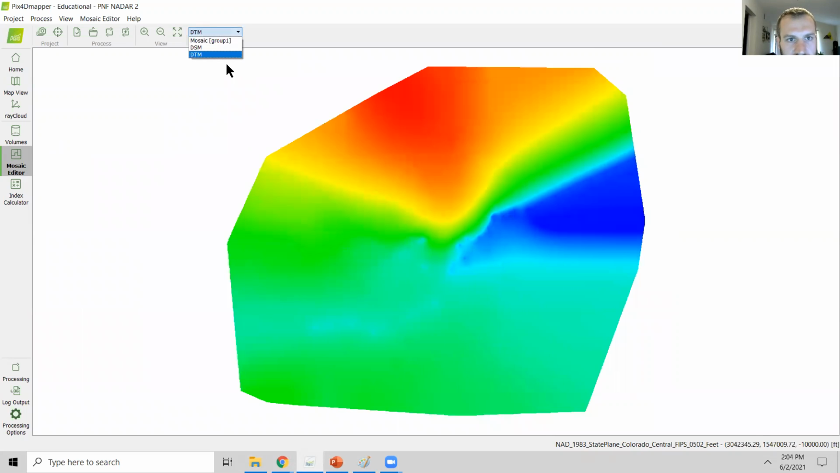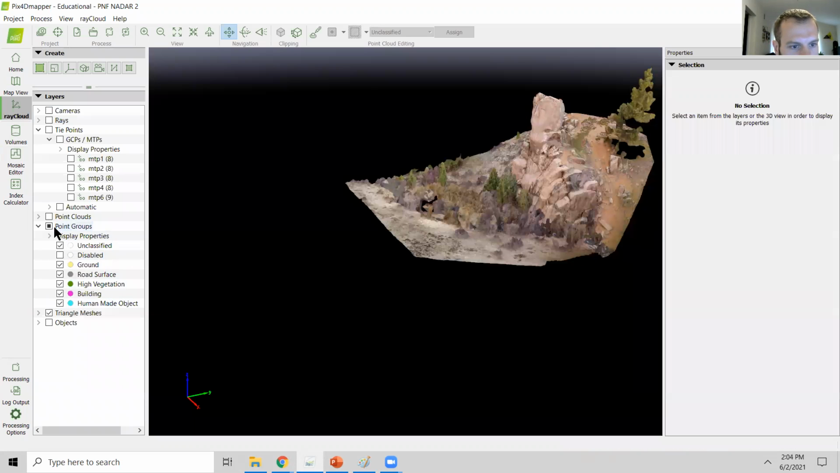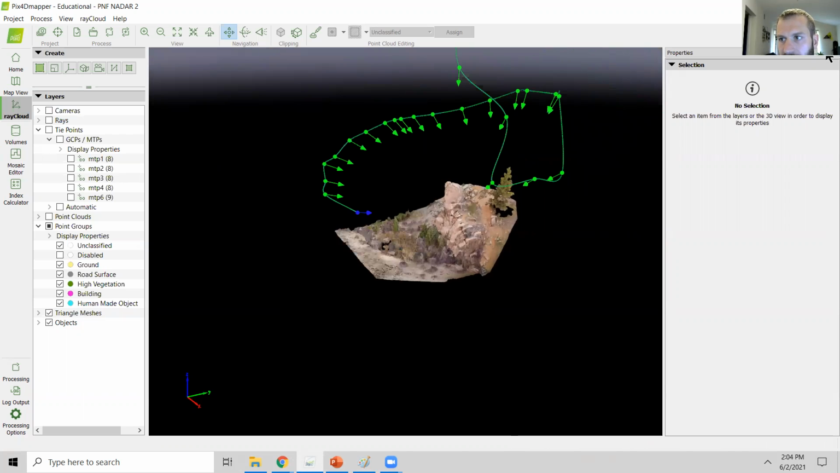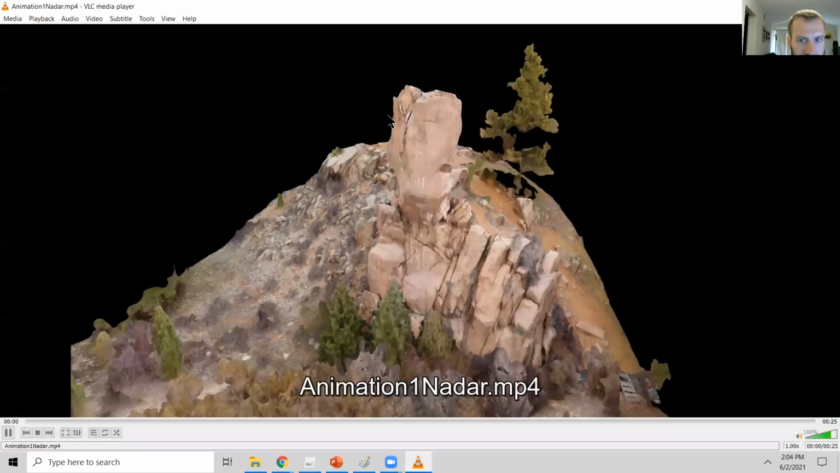One more thing I'd like to show is an animation trajectory that I created. So if I turn the objects on, you can see I created this animation trajectory to try and similarly follow the 4K video that I showed earlier. And so here's that.